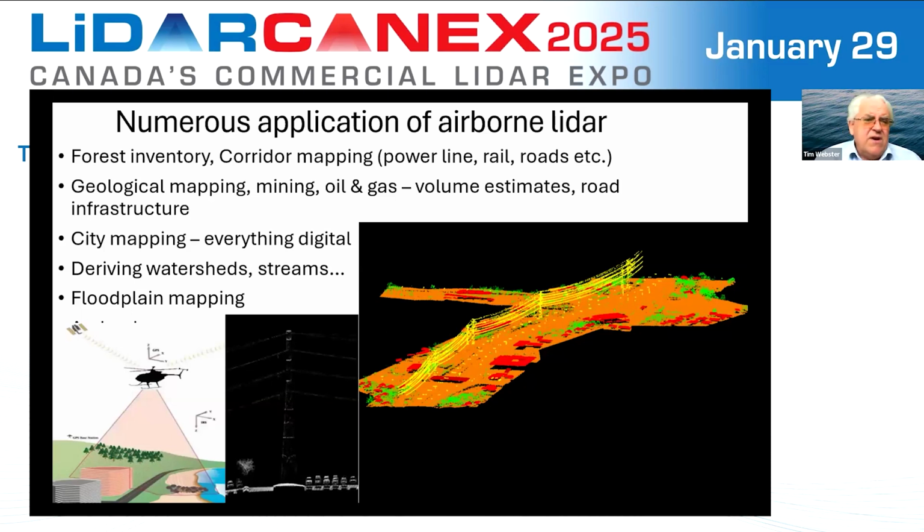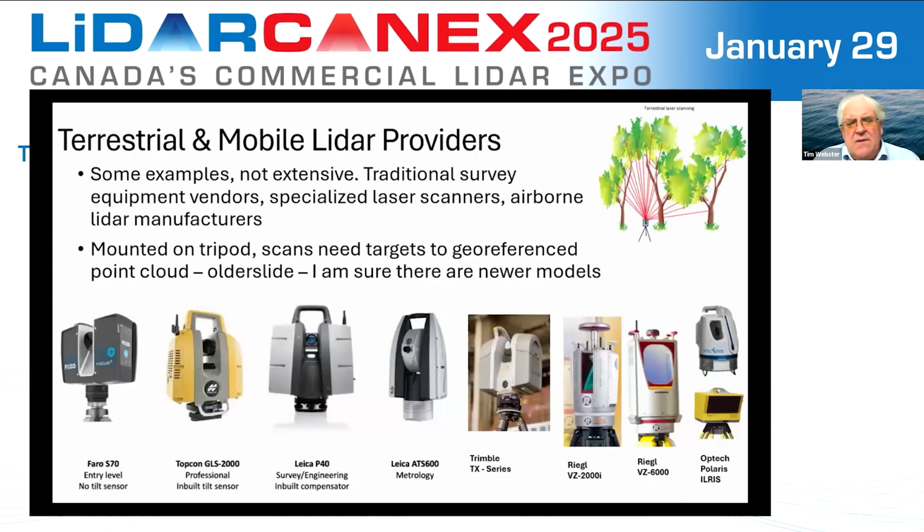Of course, on the natural resource side, watersheds, streams, floodplain mapping, and we're going to hear a talk next from NRCan on how that activity is supported. This is a bit of an old slide, but just showing you the amount of terrestrial laser scanners out there. And I would say now that your traditional survey companies doing land surveying often will have a terrestrial scanner in their inventory for doing work. These model numbers are probably now equipped with some newer products.